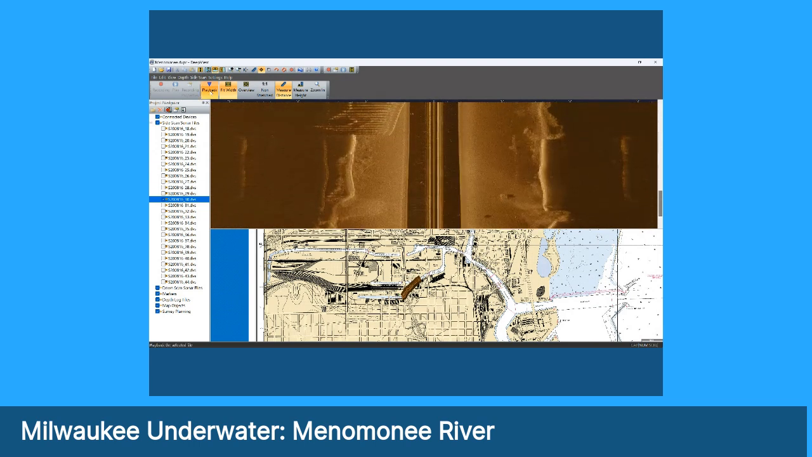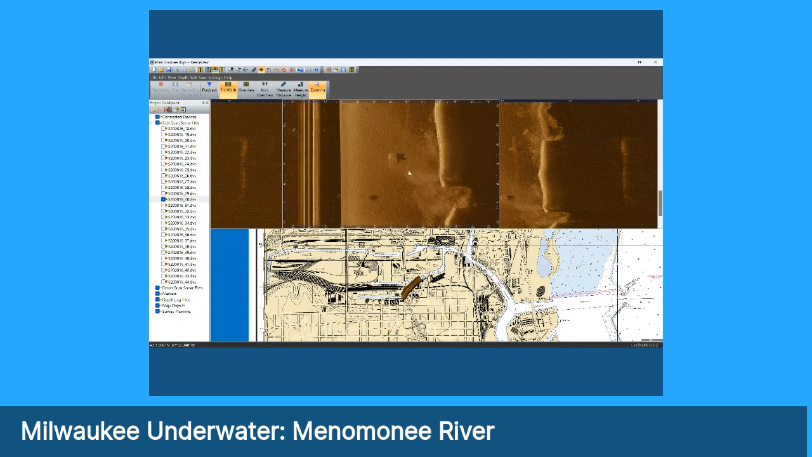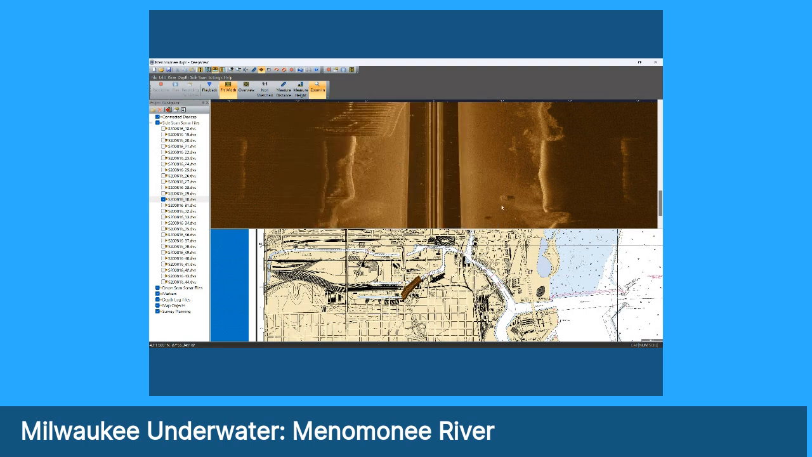This is also an interesting object here. This thing stands up a good 4 or 5 feet off the bottom, and I'm not sure what it is. I'm going to blow that up because it's just odd how it's a standing object on the bottom. It's sitting up at least 5 feet, I think, off the bottom. There it is. That would be worth looking at. I doubt it's a boat or anything of that nature, but it certainly is a large thing, maybe industrial debris.